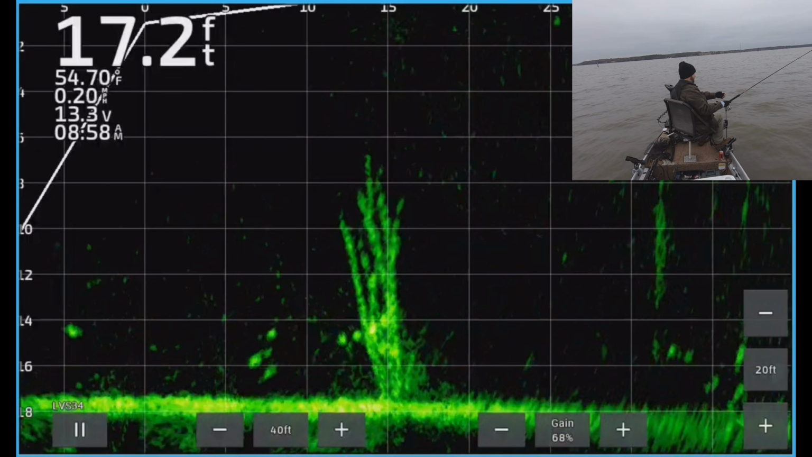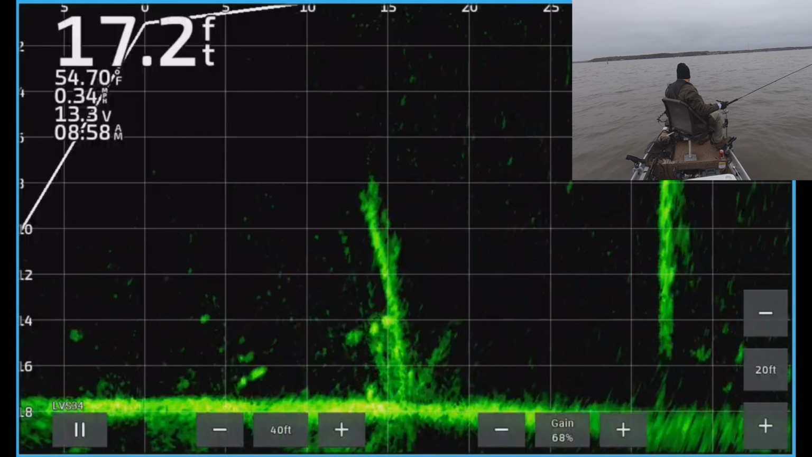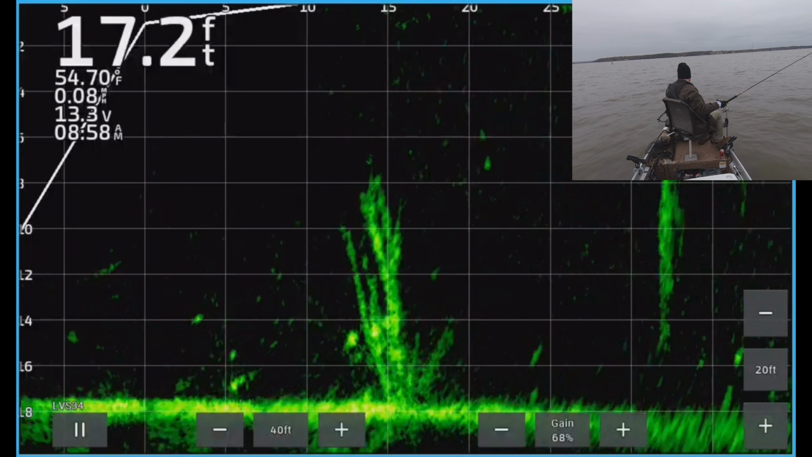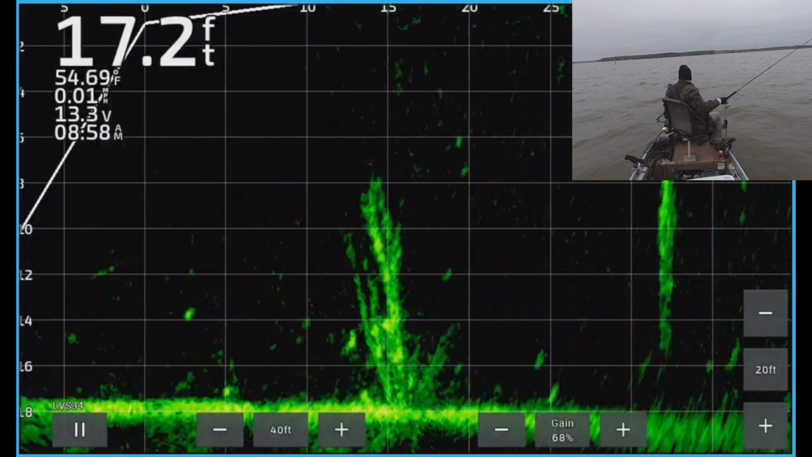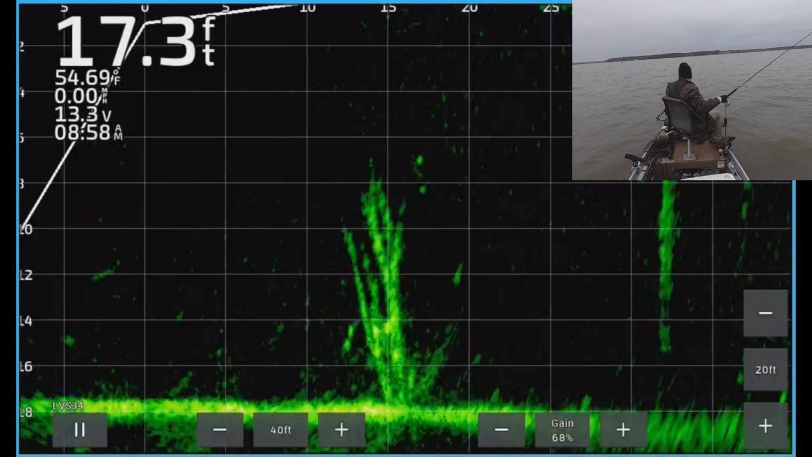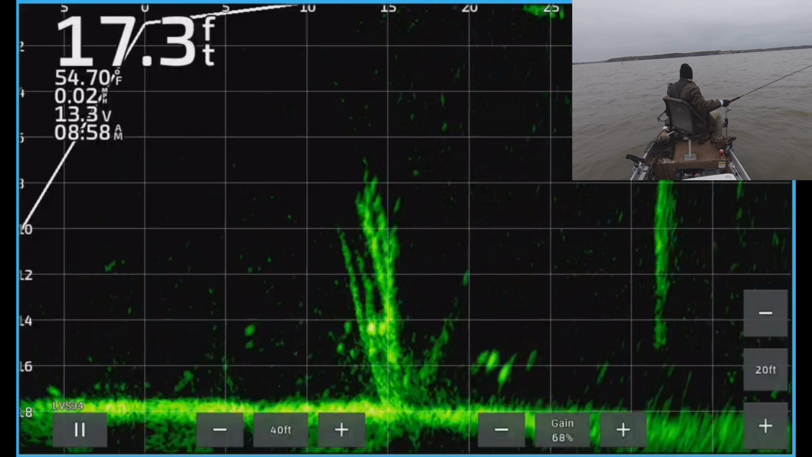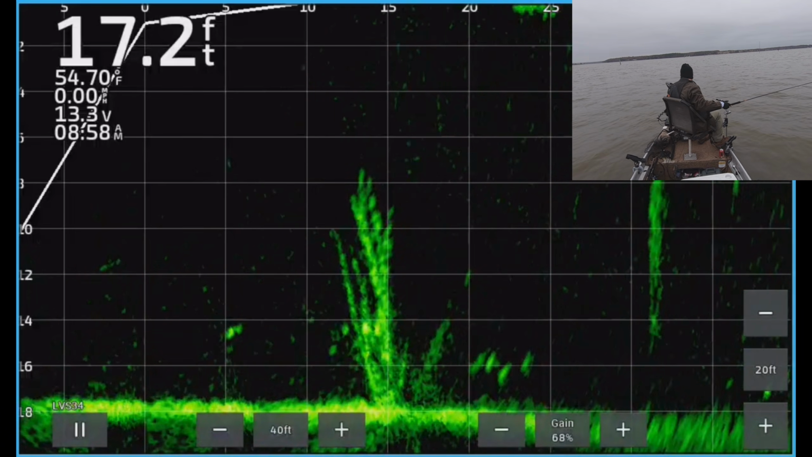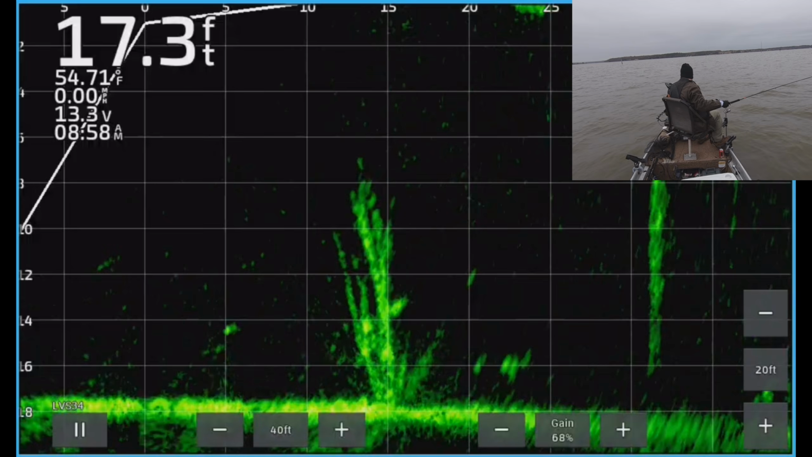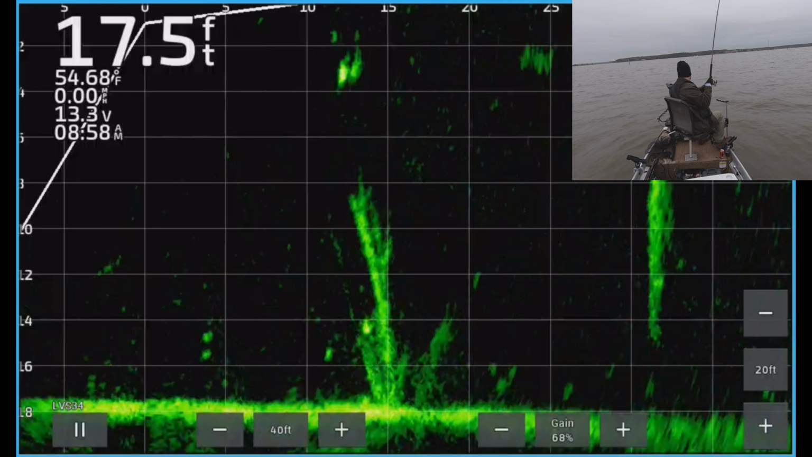So my audio cut out again, right around here. So I'll just talk us through the rest of this. This was a pretty good looking brush pile. Looks like something you can get hung up in easy. I think I did get hung in this one a little bit whenever I went through it, but you can see here I'm trying to get one of those two fish in the middle. There he comes. Got him. Pulling him out of there.